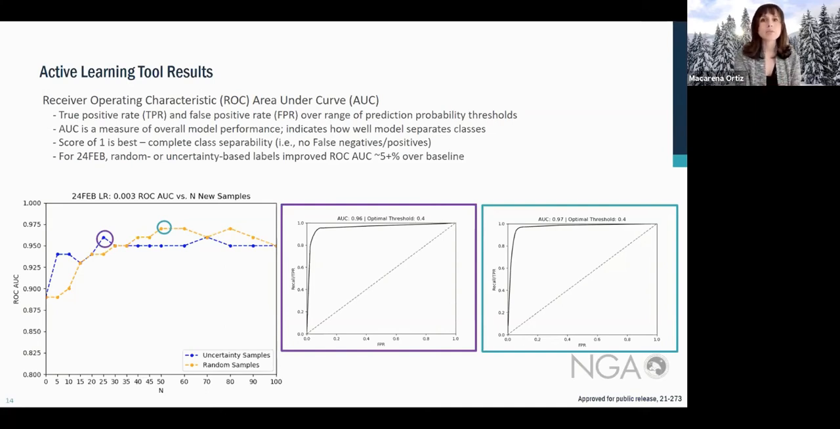So starting with the leftmost plot, we are showing the ability of different models to distinguish between ice and open water. And the higher the number, the better it is. That's portrayed as the area under the ROC curve. So each point on the solid and dashed lines represents a model that's been updated with some n number of new samples.